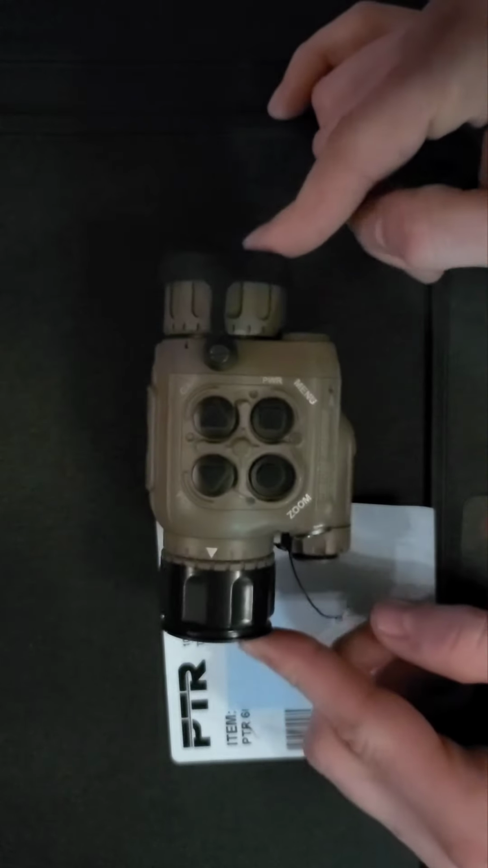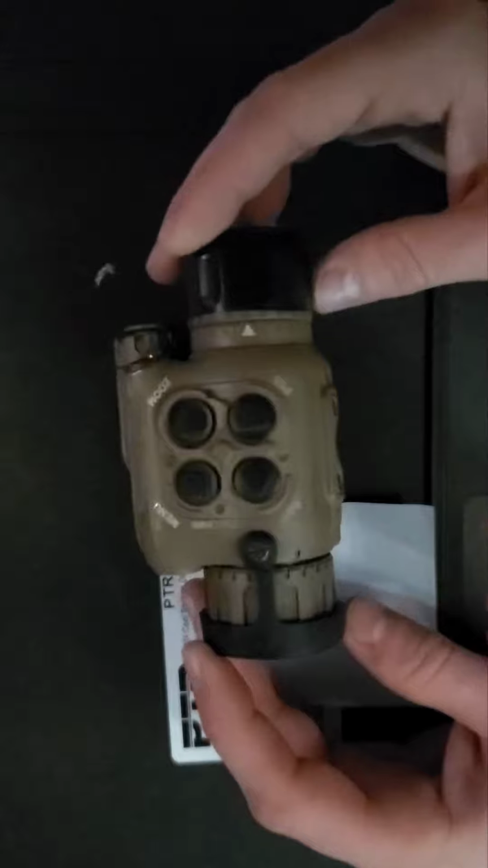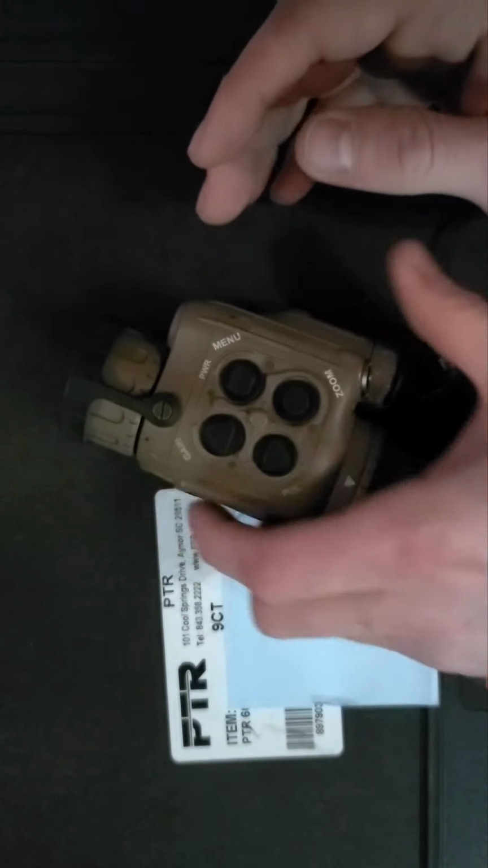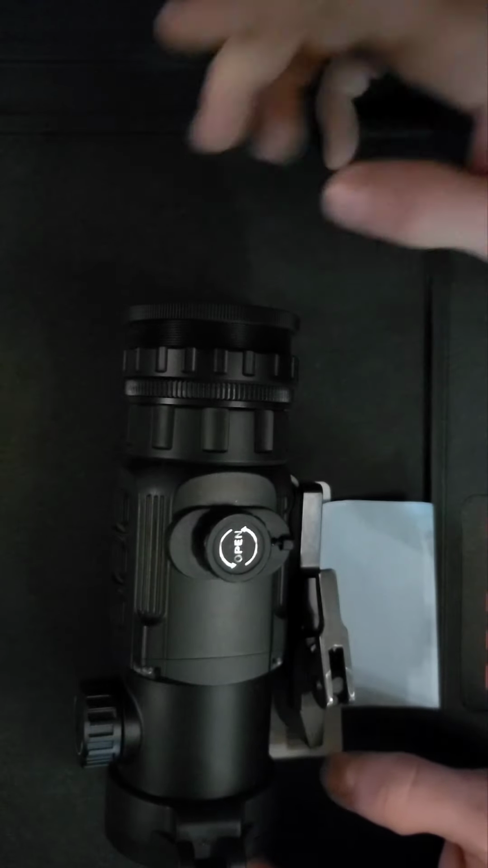There's a lot of units that market themselves as, oh, well, yeah, you could just take this puppy off of your rifle and put it up to your eye and use it as a spotter. A very prominent example of this is going to be this Super Yoder C. So, right now I have this in the clip-on configuration.